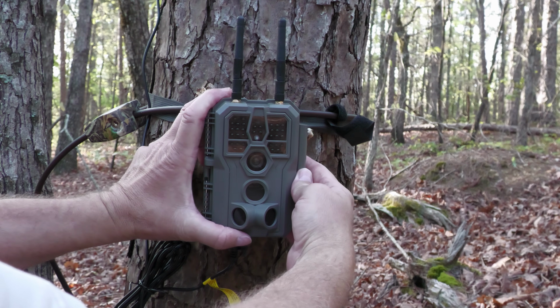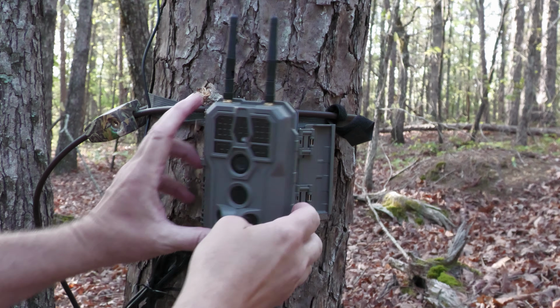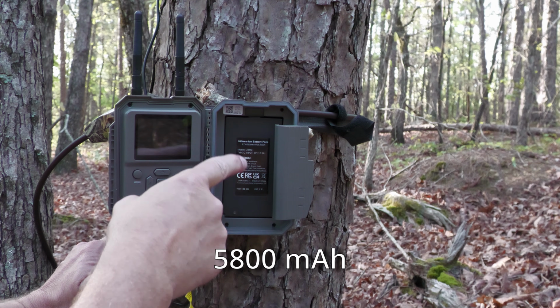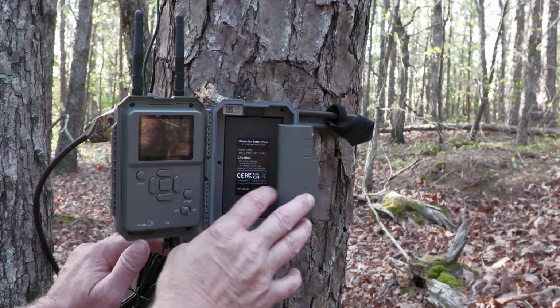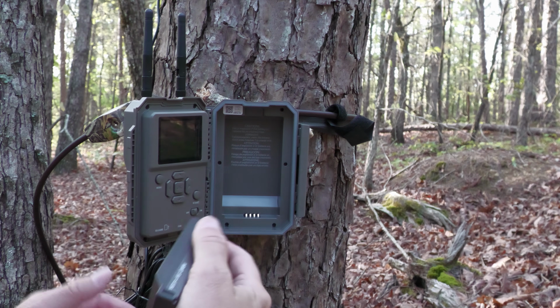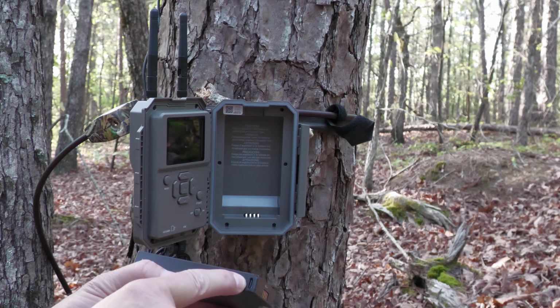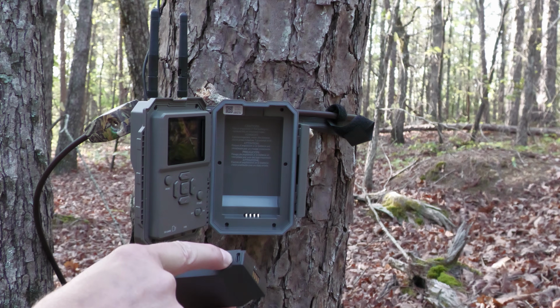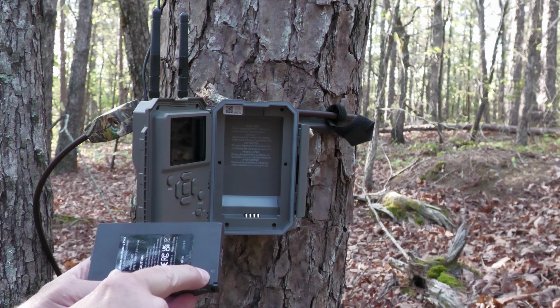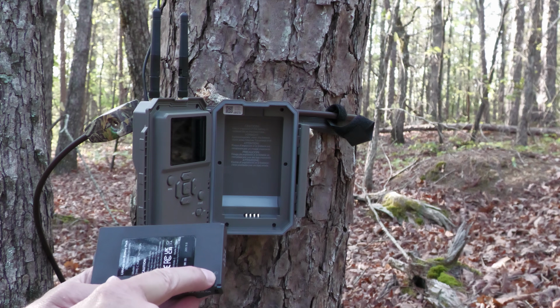Just unlatch and open the door, and you'll notice right away this lithium-ion rechargeable battery right here. Very simple to remove. There's a little thumb hole right up here, and it just comes out so easily. To charge this at home, there's a USB-C connector right here that you can charge this up fully at home. There is a status LED, red for charging, and it will turn green when it's fully charged.